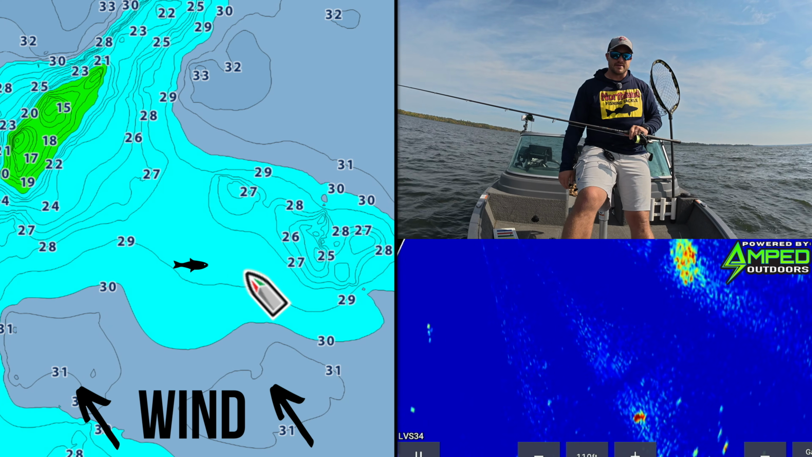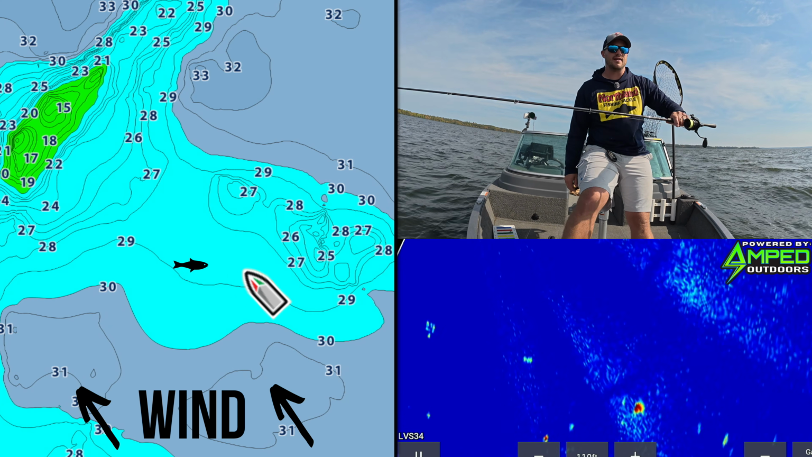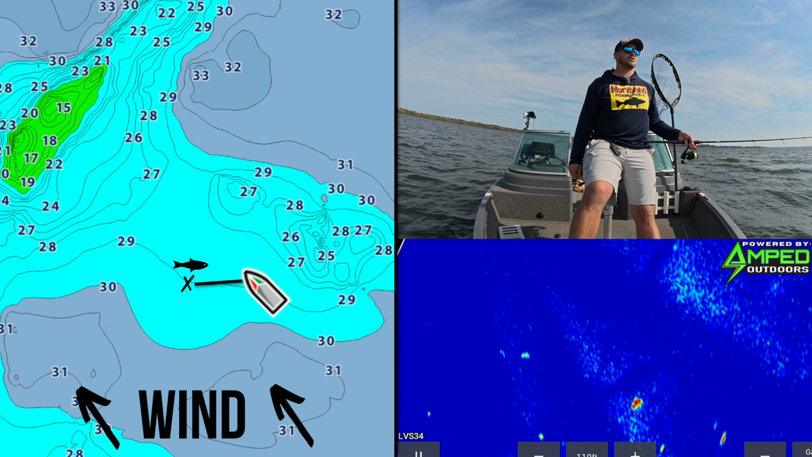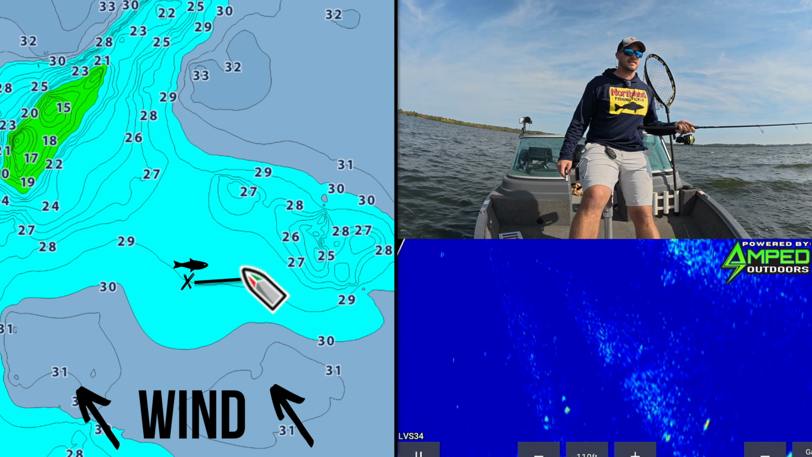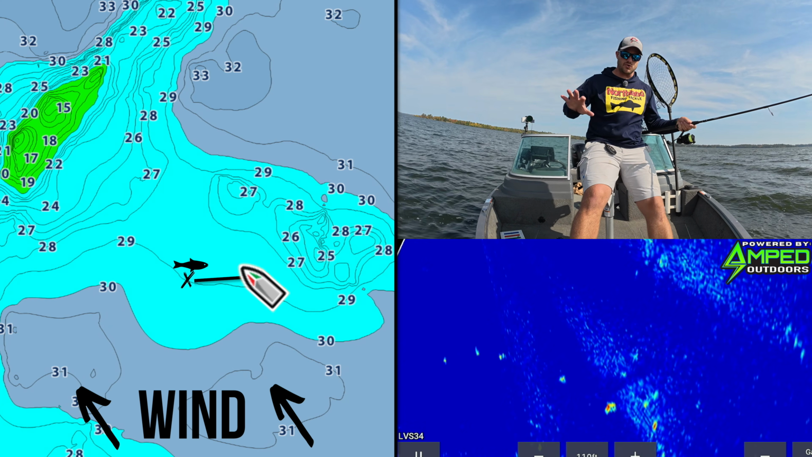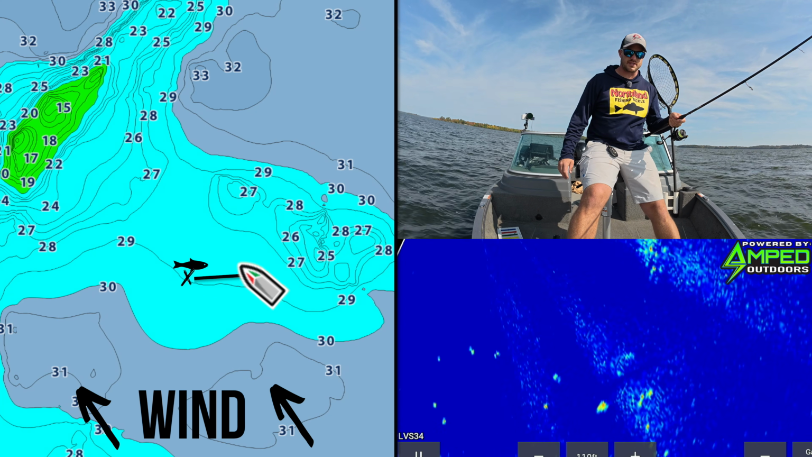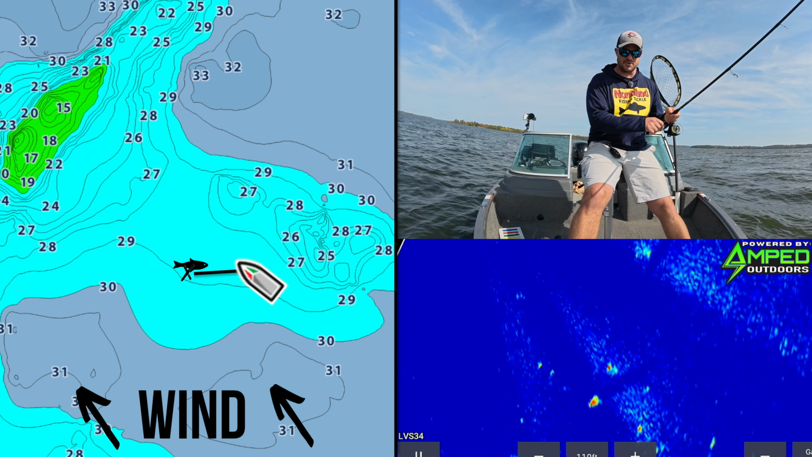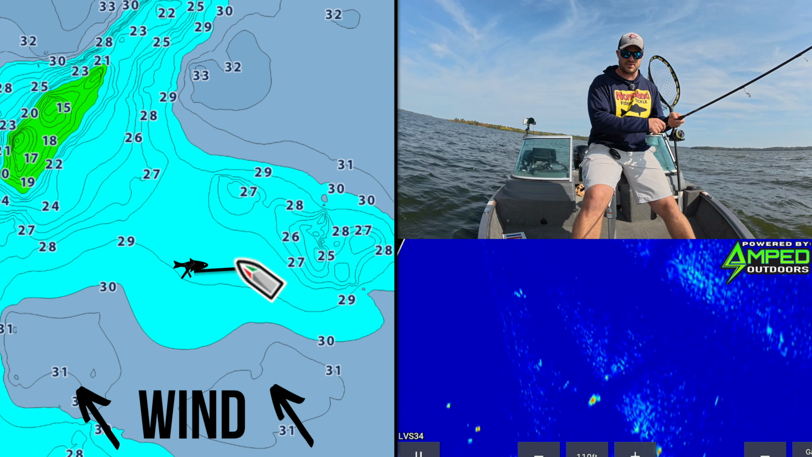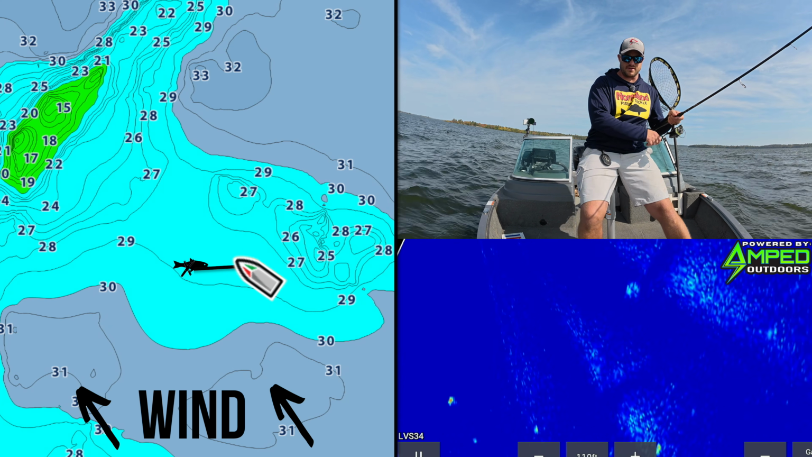All right, since this one's a little more to the side, I'm not as at risk for going over top of it, so I'm actually just gonna cast, show you that example. I did cast to the left of it a little bit though, because I knew the wind was gonna be pushing my line a little bit, even with this heavier bait. So now I should be pretty darn close to it, now that it drifted a little bit.